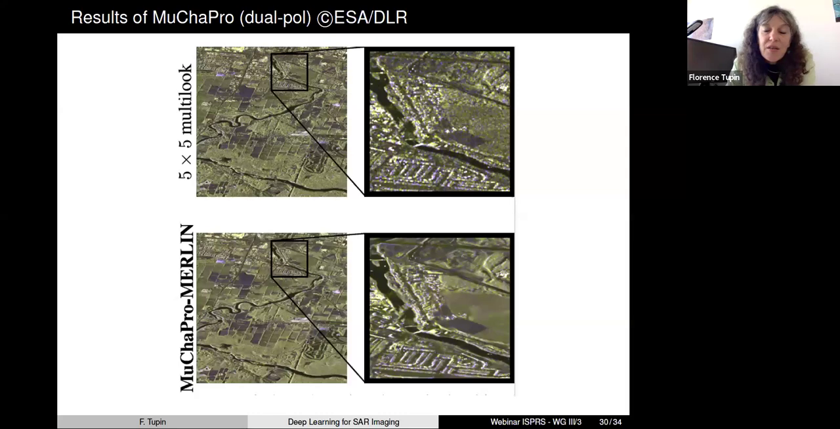Okay, so what does it mean in practice? Here are the results of this method, using the Merlin method to do the denoising of the different images that we have created. Here you have the result of the multi-looking. You have the polarimetric estimation using a 5x5 multi-looking in a square window. And here you have the estimation using this multiple channel projection approach, using the Merlin denoiser as the denoiser for each single look complex image.